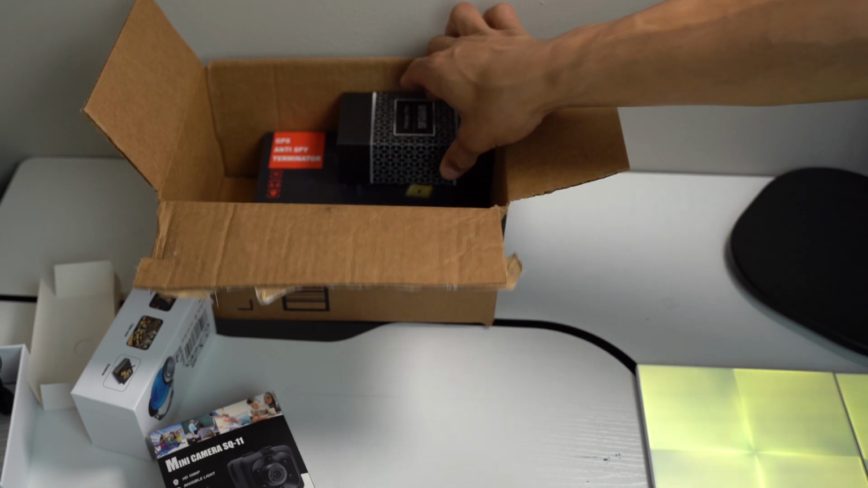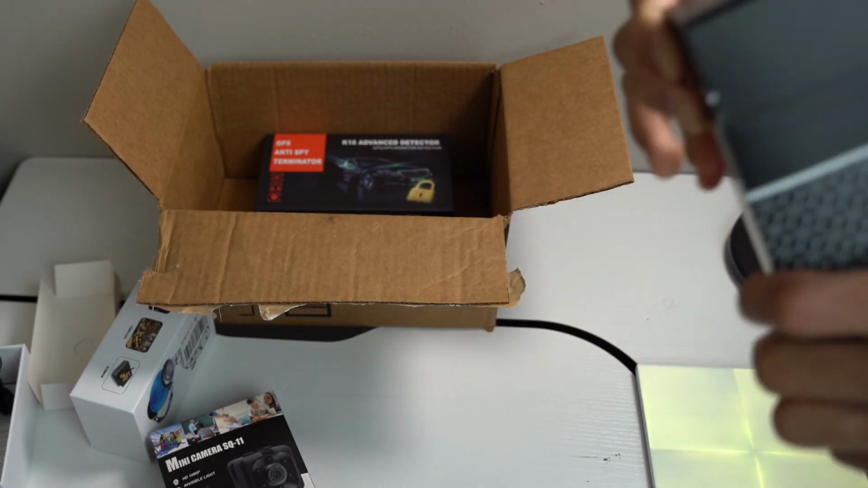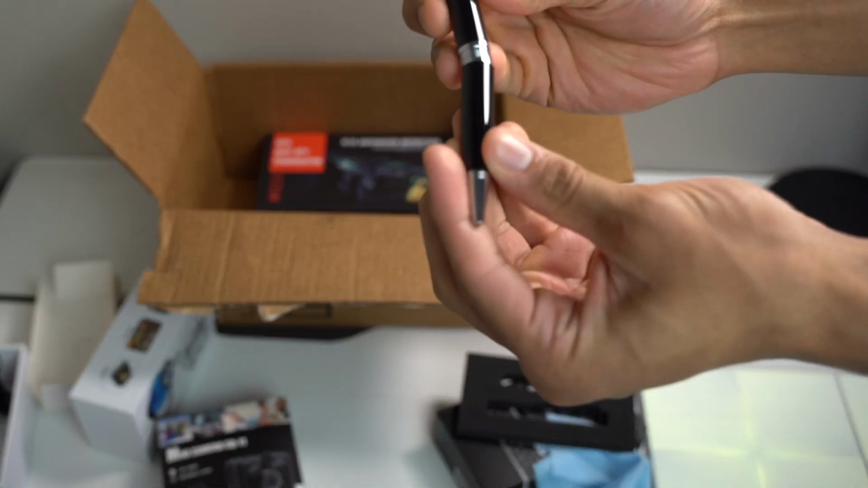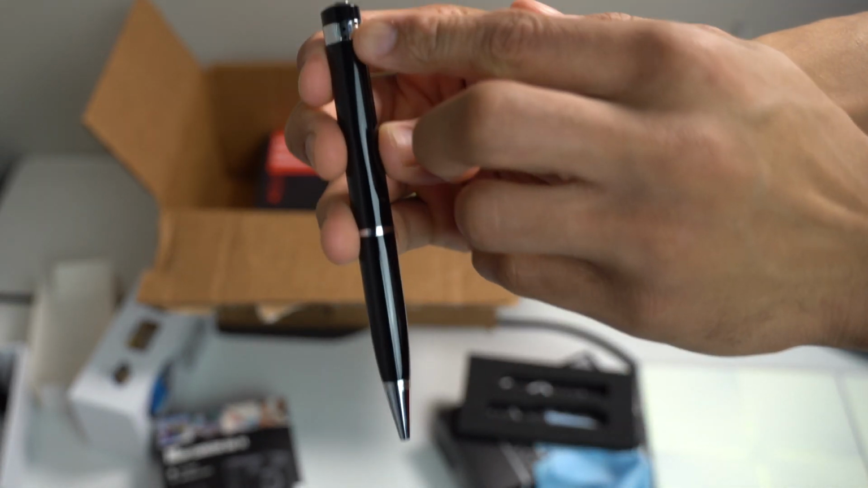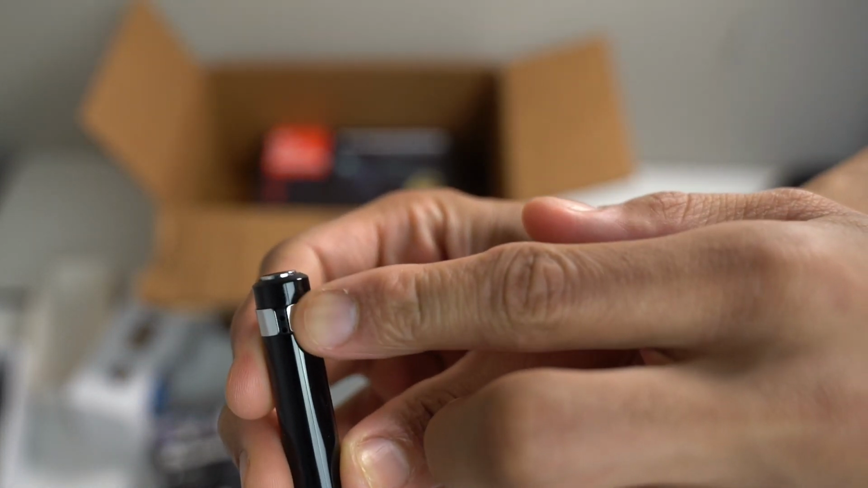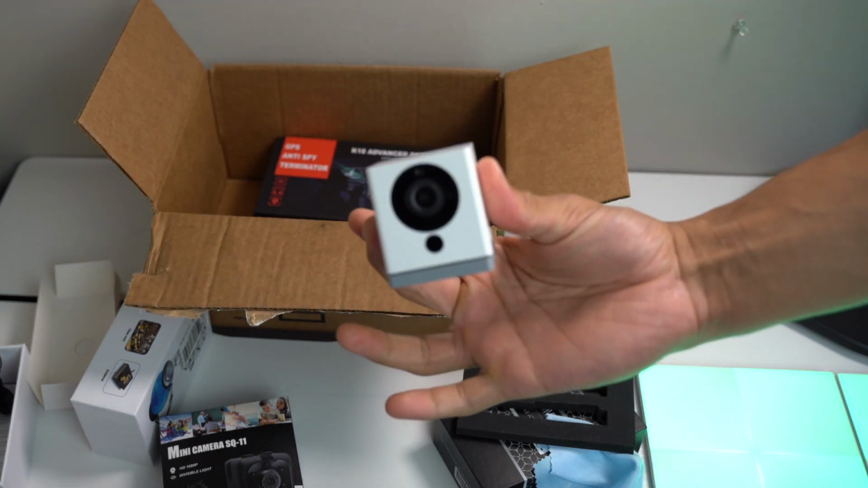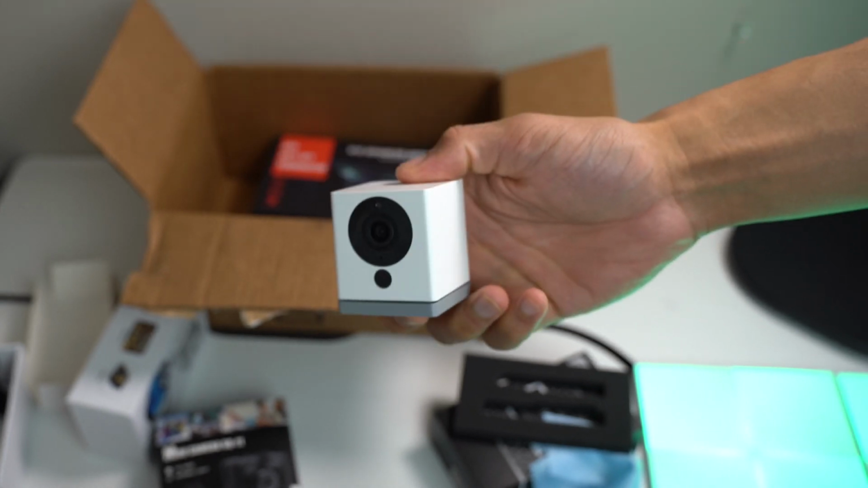We then have a super inconspicuous spy pin. So just close that up. And then I don't know if you can see it from the camera, but there's a small little hole right here. That's the camera. And then last but not least, we have one wired device. So this would be the easiest to find because you know this is a Yee-Cam and it can hook up to the wall and then you just plug it in, and that should be the easiest to find.